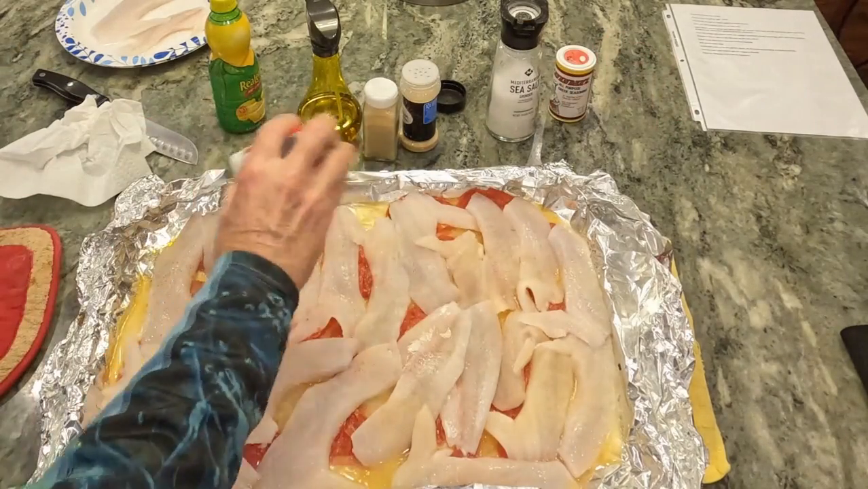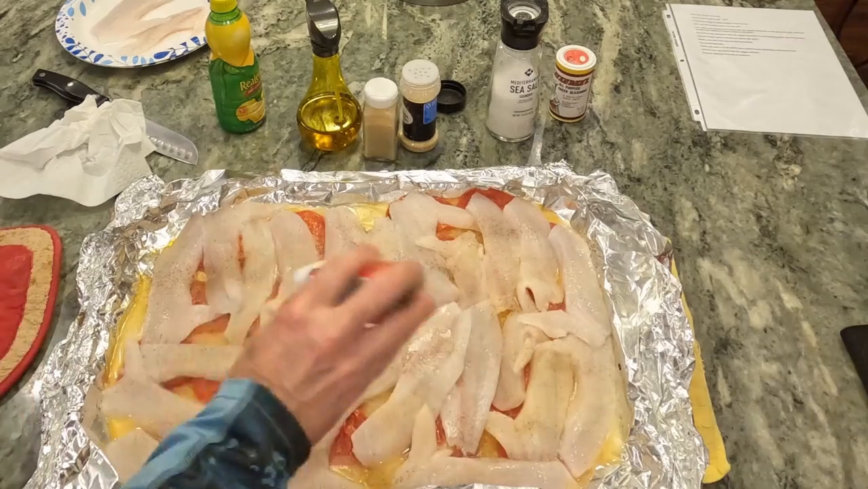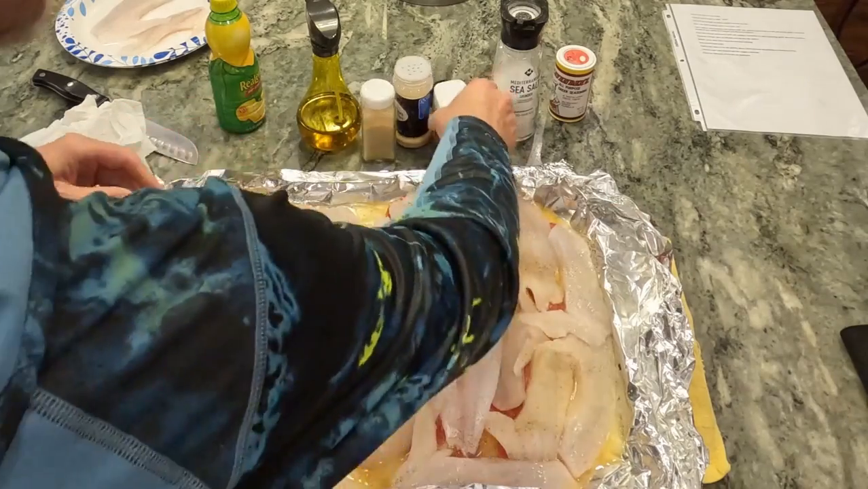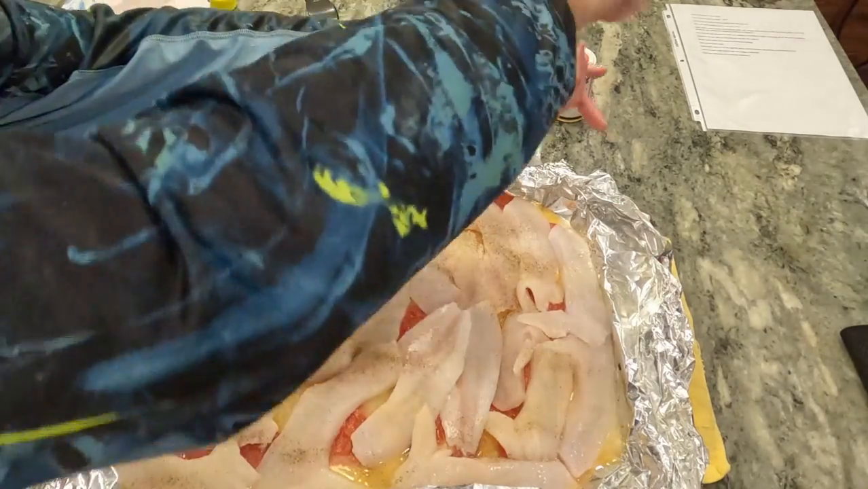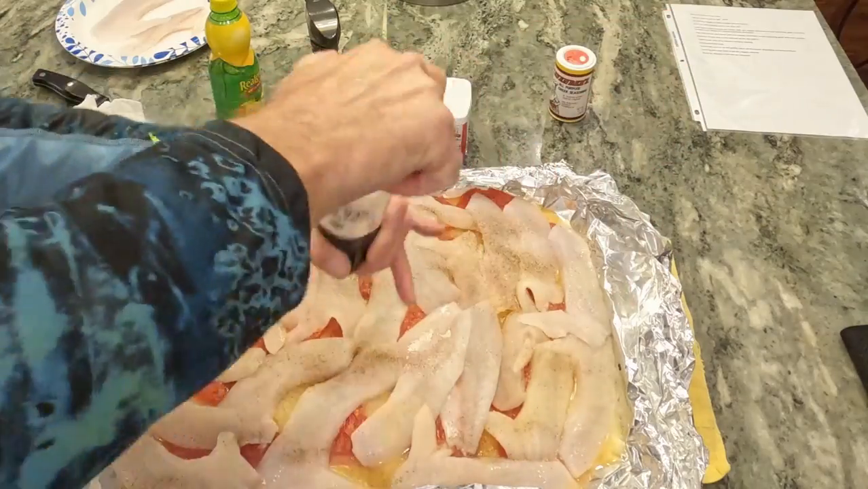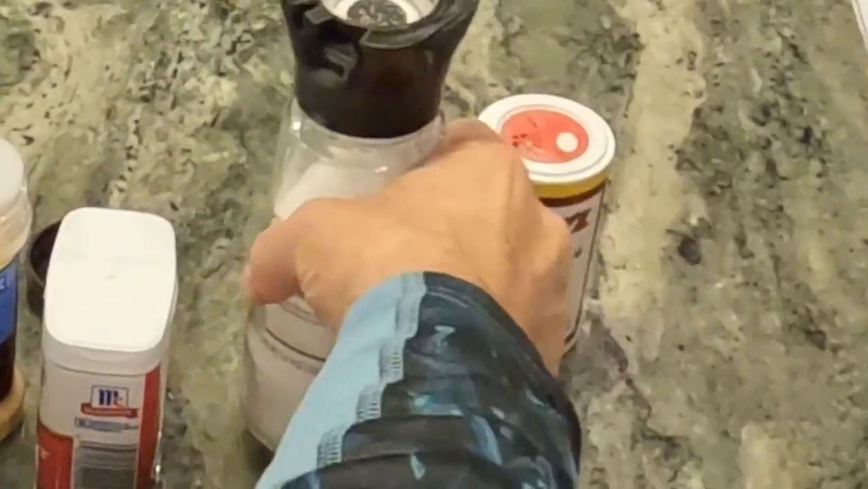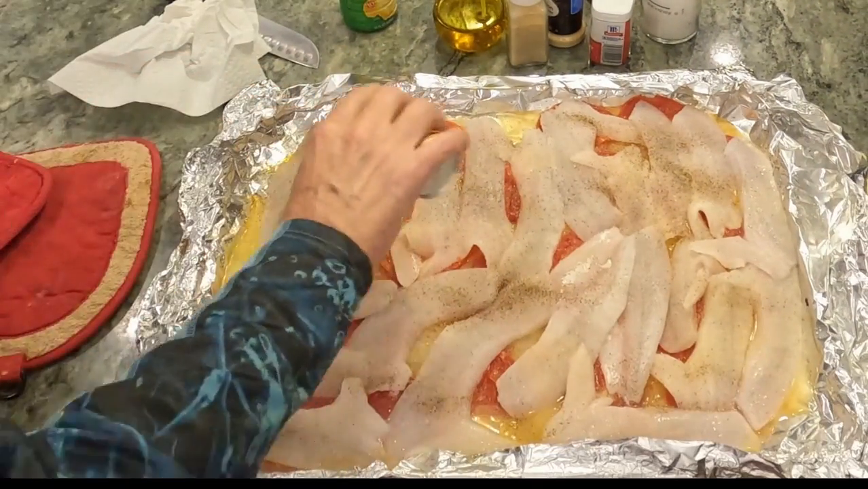Then pepper. Add a little bit of salt. And the key seasoning for this recipe is the Cavender's, and I use it quite liberally, but it is delicious.